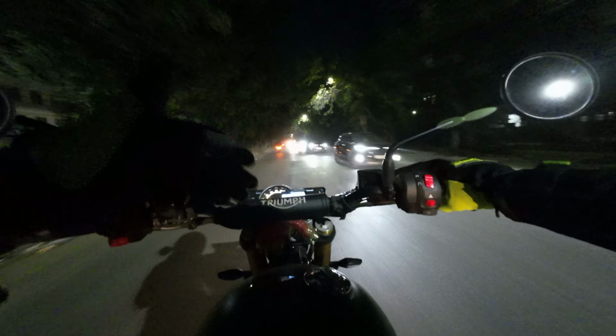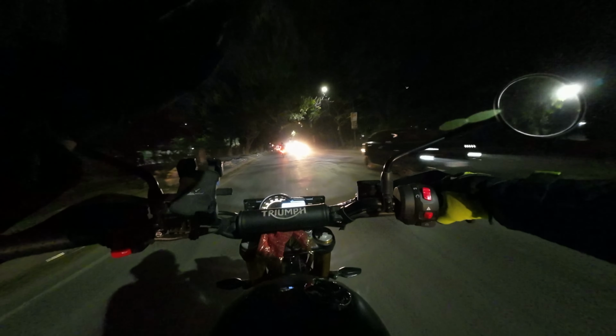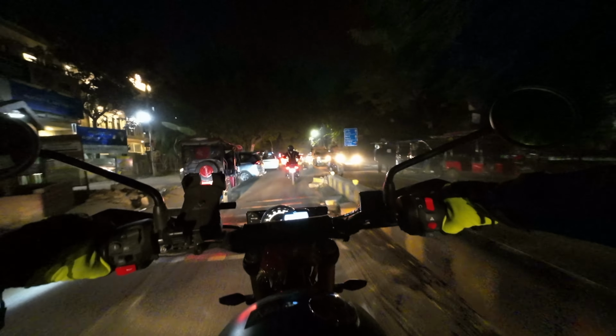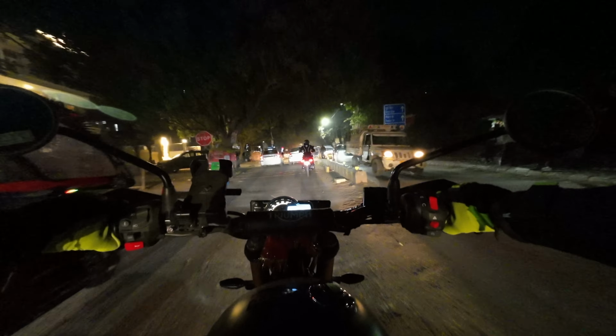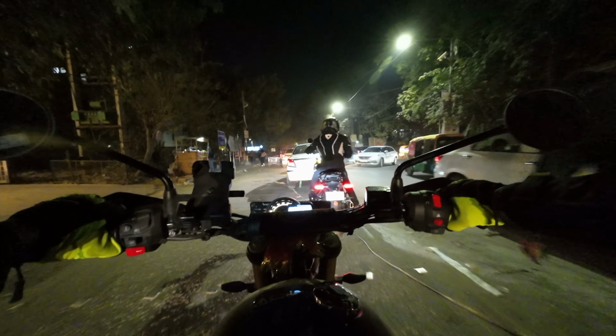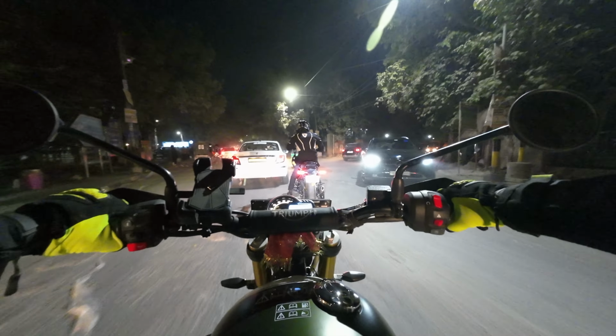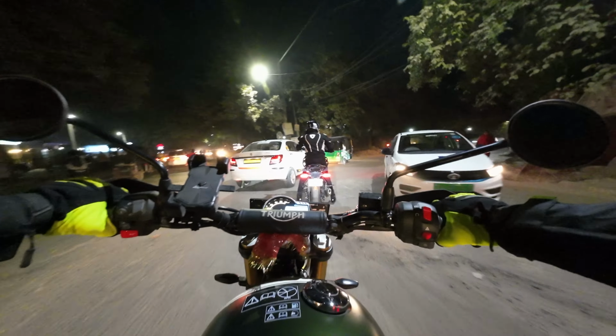So post my accident, after getting back on my bike, what I've started doing is that I keep such an amount of safe distance between me and the traffic ahead that even if they do a hard braking with their tires scratching on the road, I don't have to do the same, and I can ease out so that people do not come and directly bang into me.